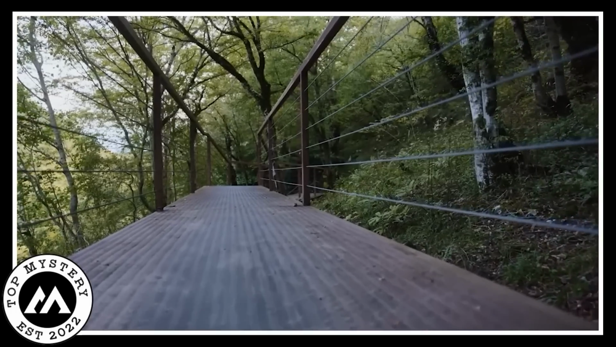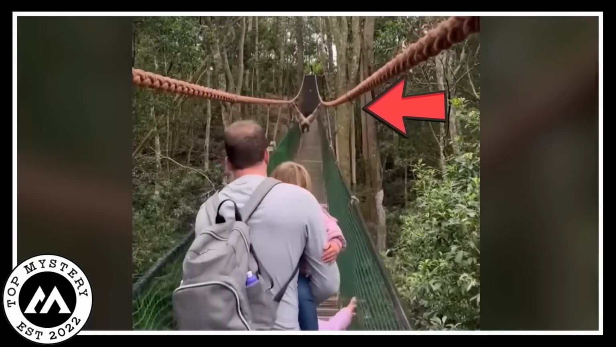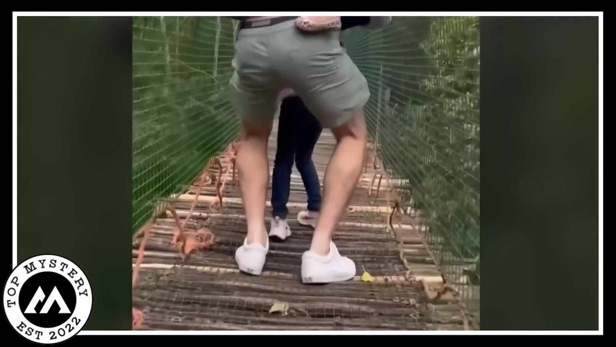Little did they know that this bridge was a swinging rope for the monkeys of this forest, hence soon they were welcomed by a giant orangutan swinging through the rope bridge, passing like a gymnast from above their heads, adding more thrill to an already daunting journey.